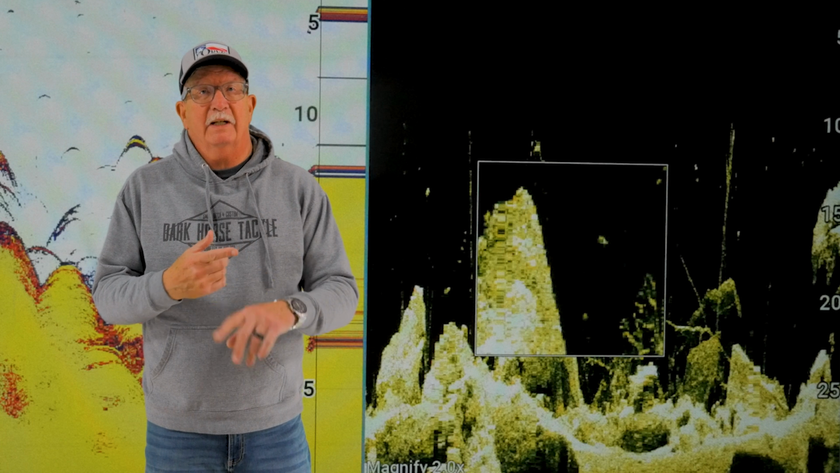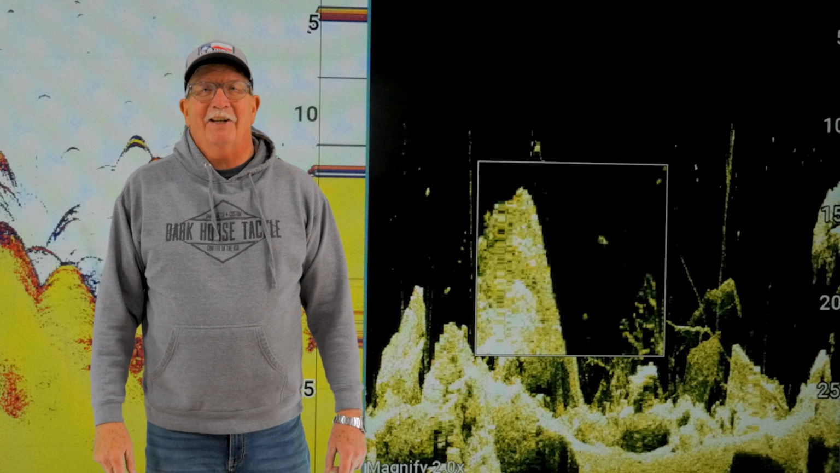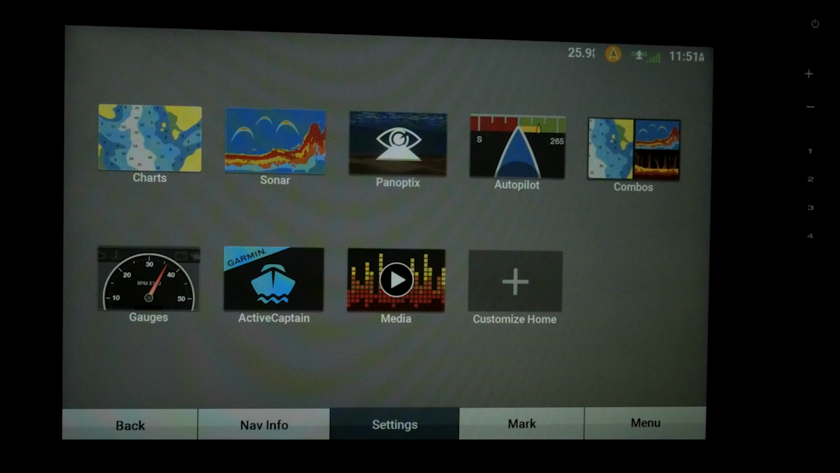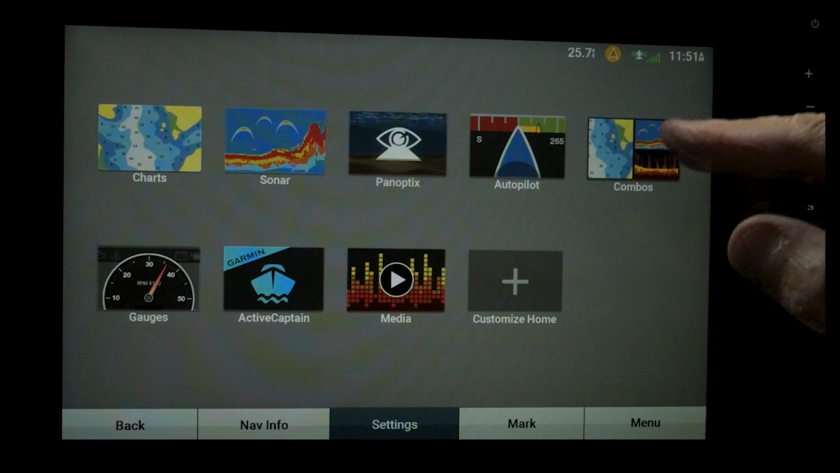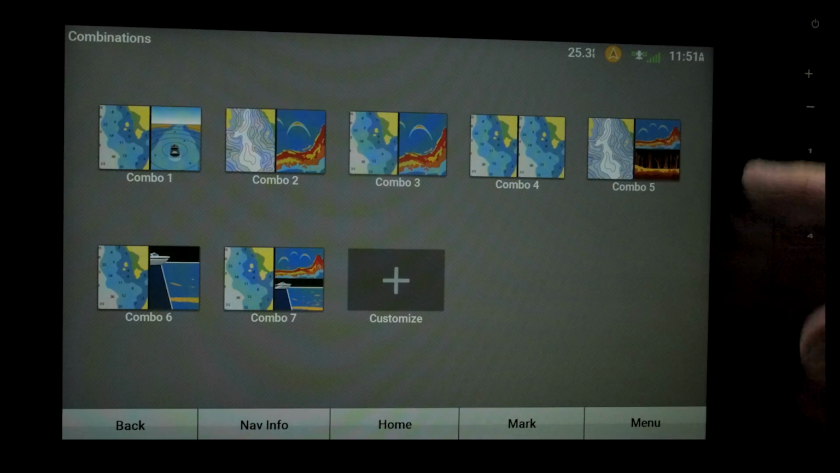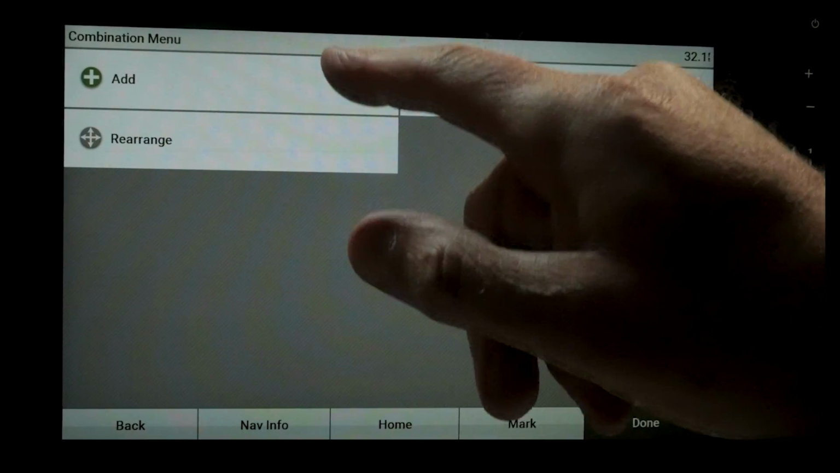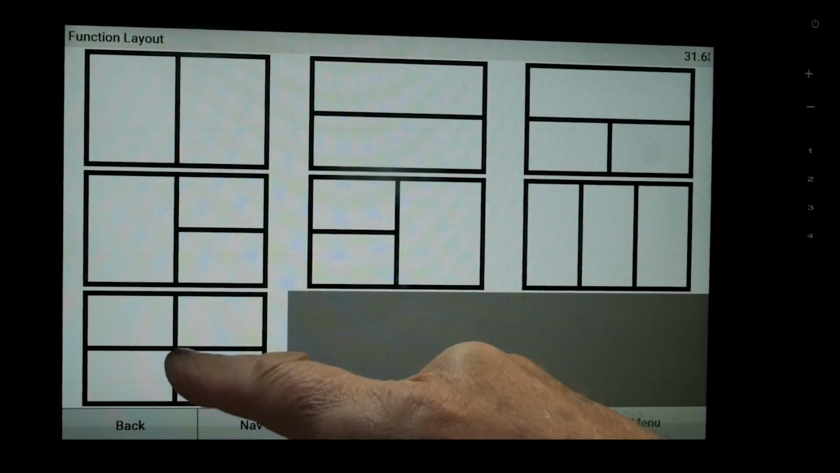We're going to show you how to resize them, how to build them, how to delete them. So let's get going. So let's go ahead and build our first combo. So the first thing we want to do is go to our combo screen, which is this icon over here. And we're going to go ahead and do a customize. Now there are some that are already there, but we're going to build a new one. And we're going to build a 4 square first, which is this one down here.